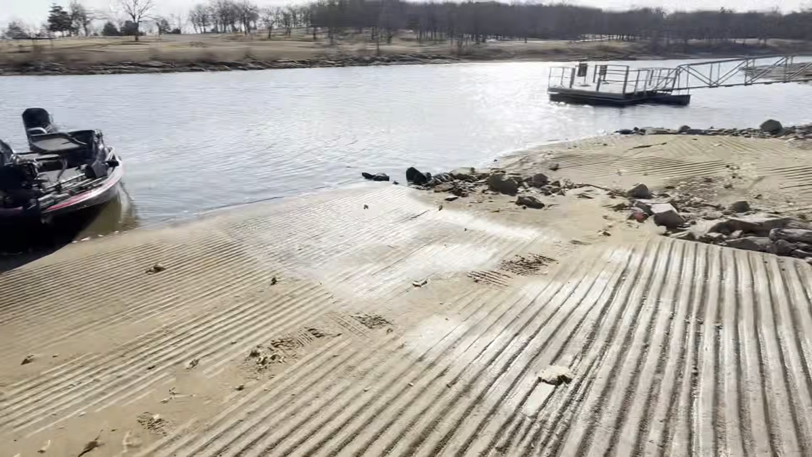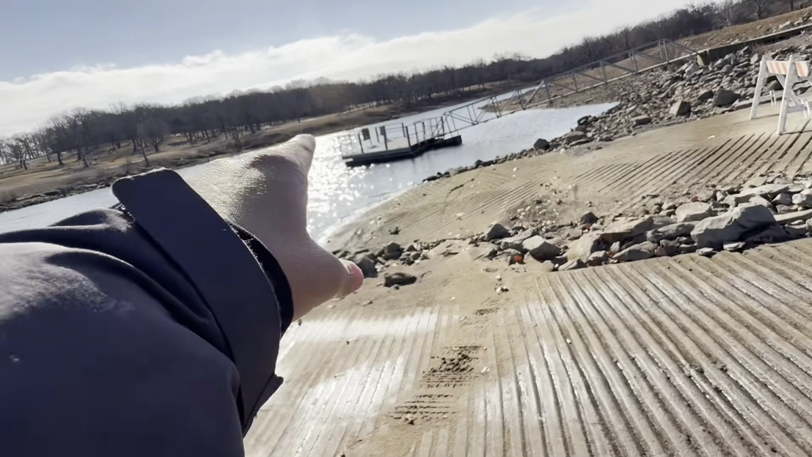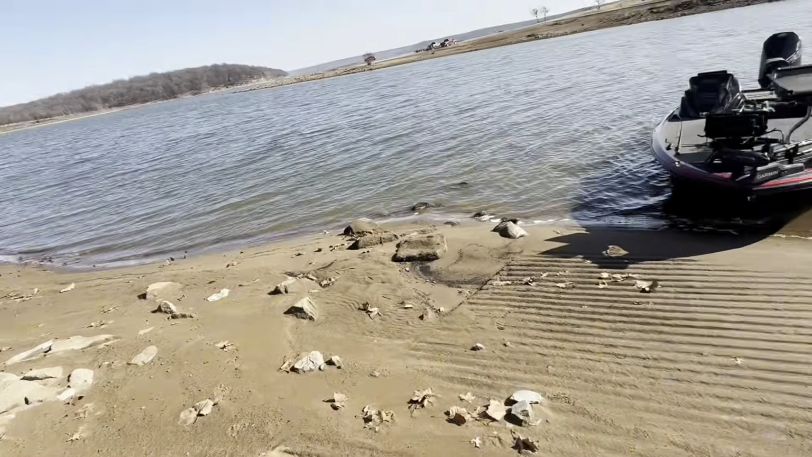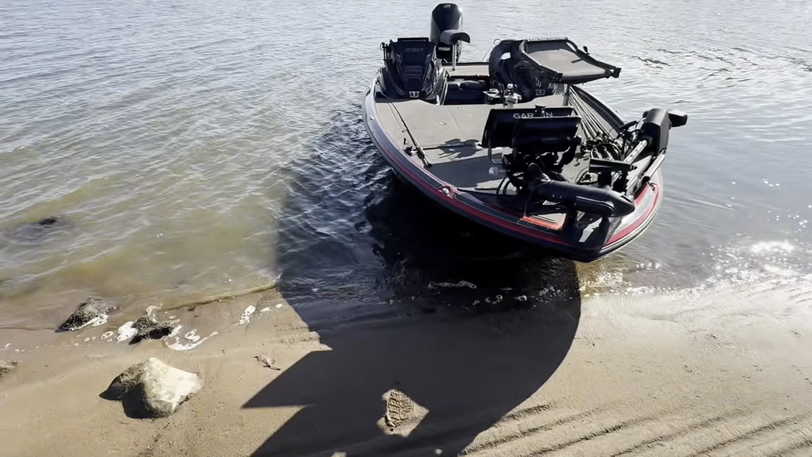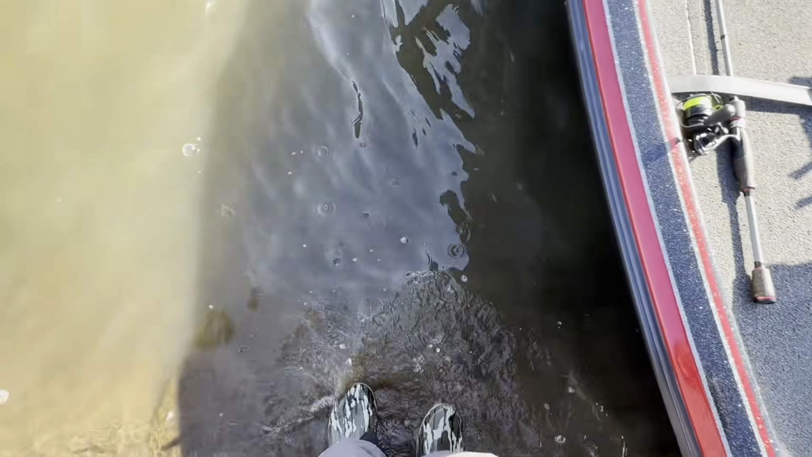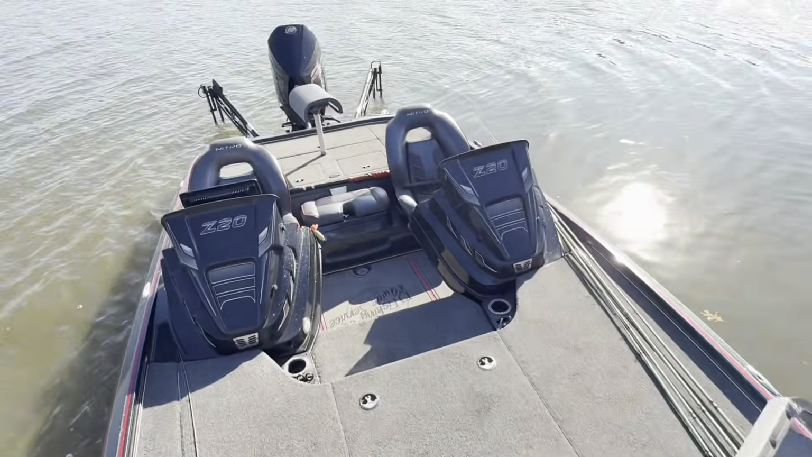Looks like the lake's down a little bit. They got this ramp blocked off because if I remember right, this one does fall off right about there, and that's not a good situation to be in with your trailer when it falls off the ramp and your axle gets stuck. So we're in the water. Everything's good here. Clean my shoes. Got my waterproof boots on. So let's get up here and let's get rolling.